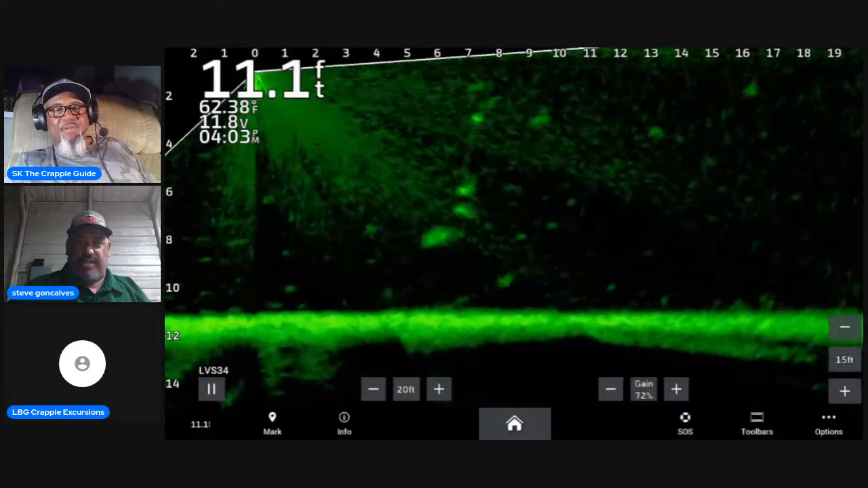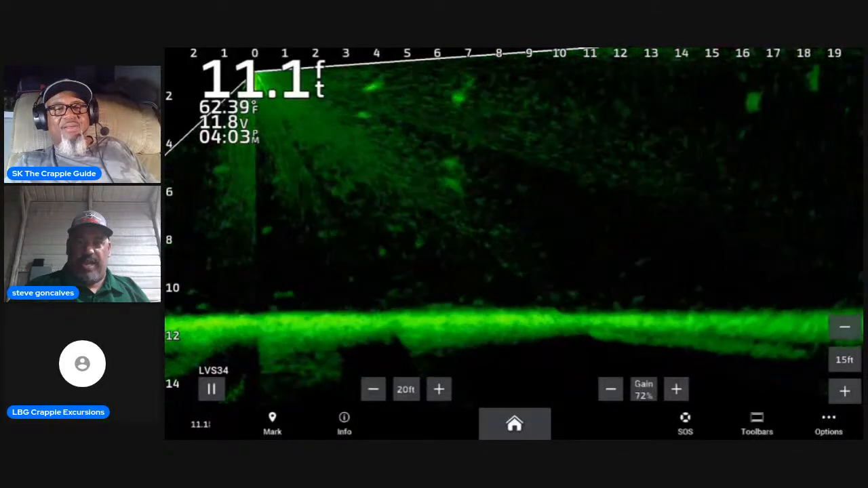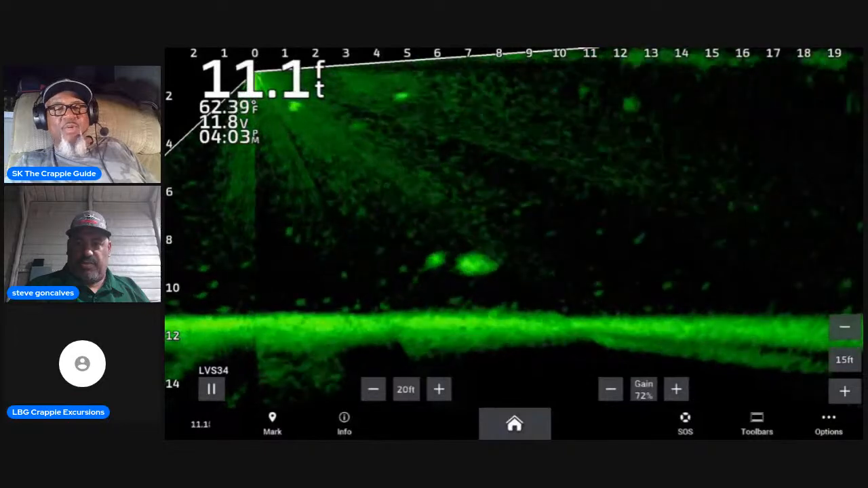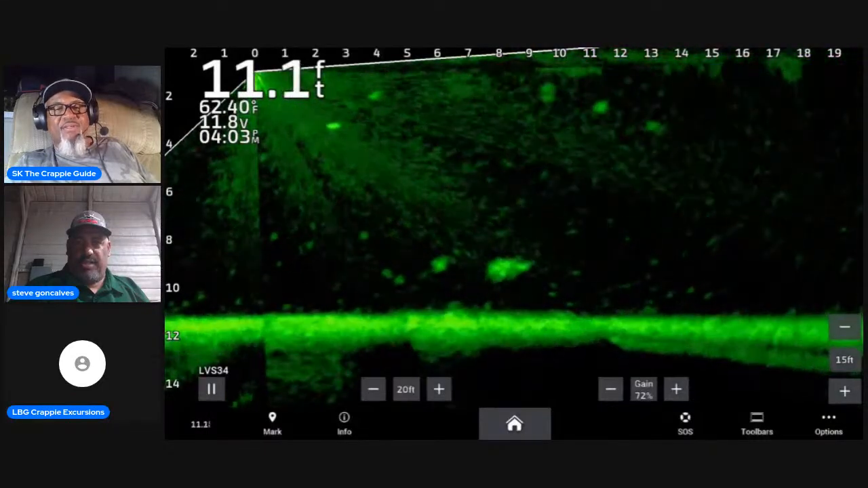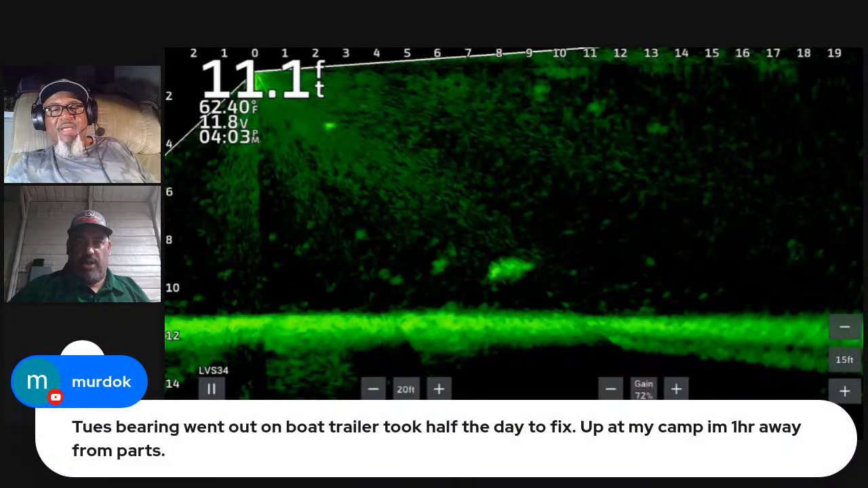I don't know how fast he's going. We're trying to get in front of him. You can see the difference in size between that jig and that fish. That's a big fish. You can see the silhouette around him.